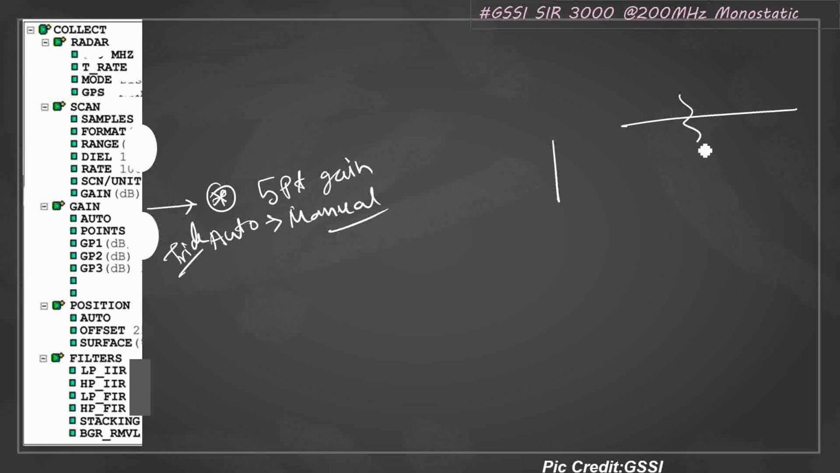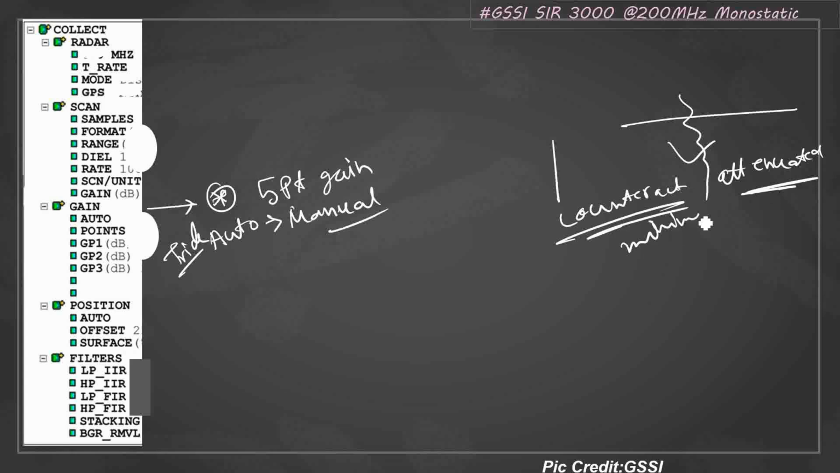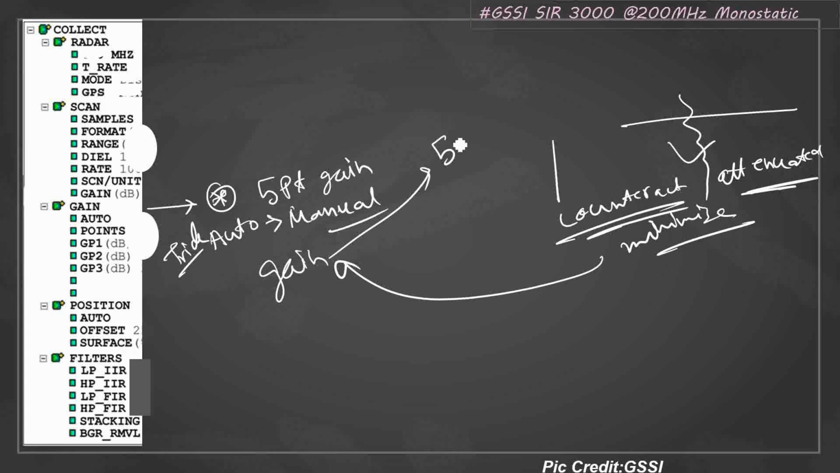When your signal is propagating downwards, it will be heavily attenuated. To counteract, or to minimize this effect, you will be using gain. And in the GSSI system, you can use 5-point gain. Mostly all the GPR systems you'll find are using 5-point gain.